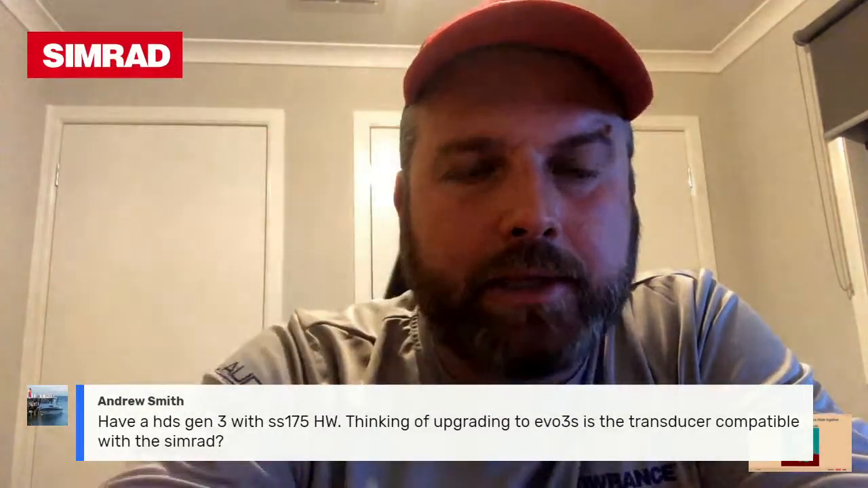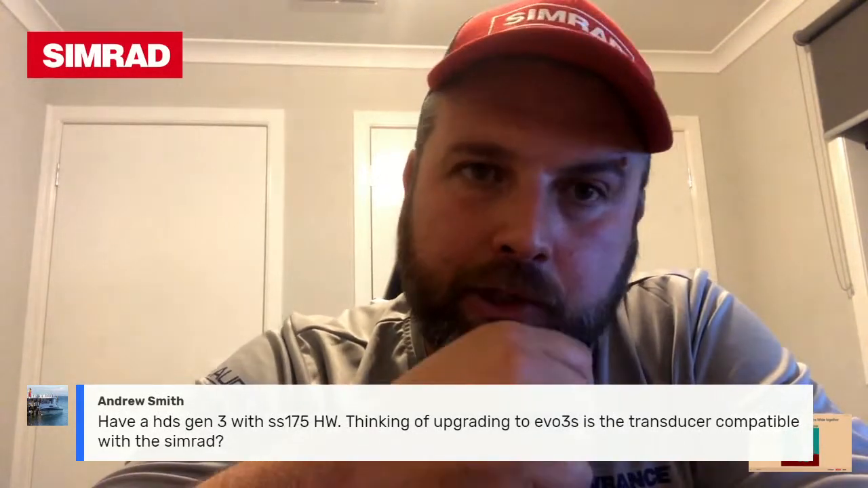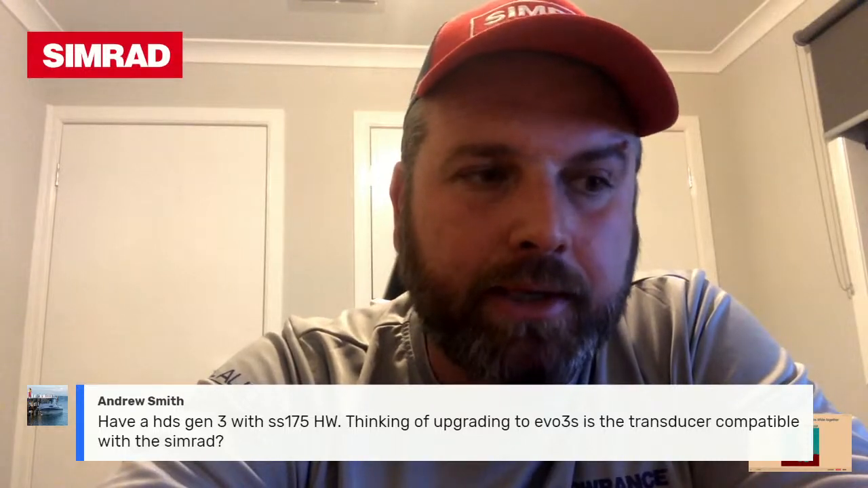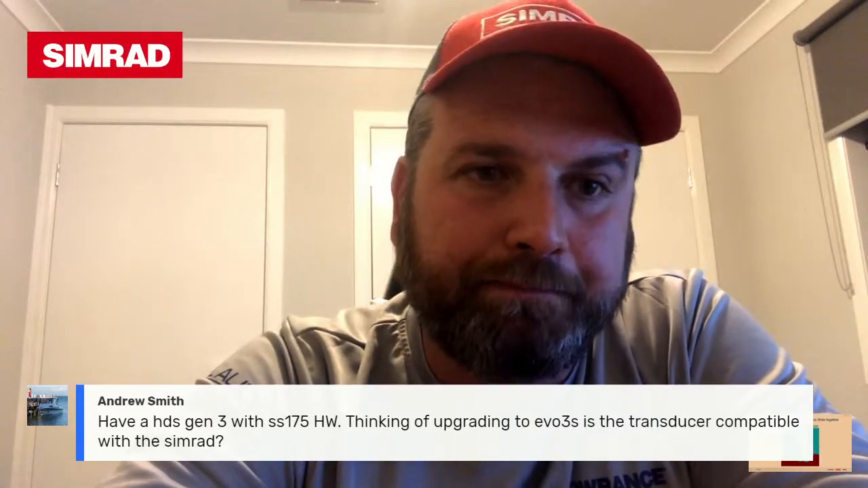All it will need is a small adapter cable, which will go from your blue plug to Exonic, your Exonic plug, if it's on the Evo 3 and the Evo 3S. They've got the 9-pin black plugs on the back of the unit, but yeah, 100% compatible.